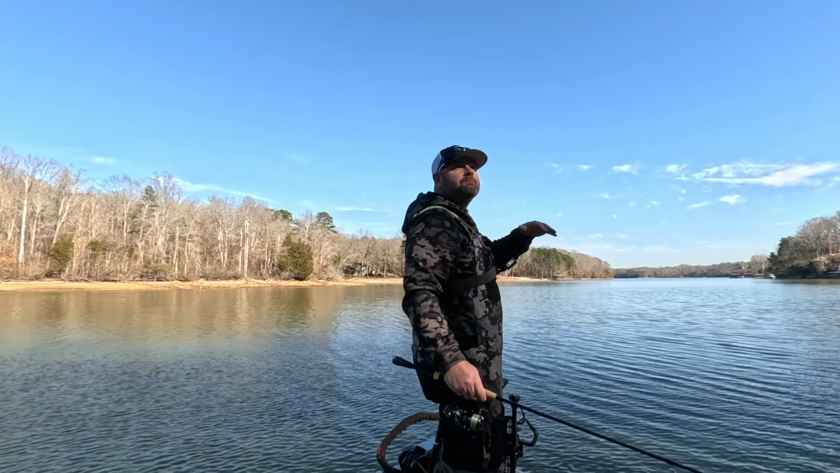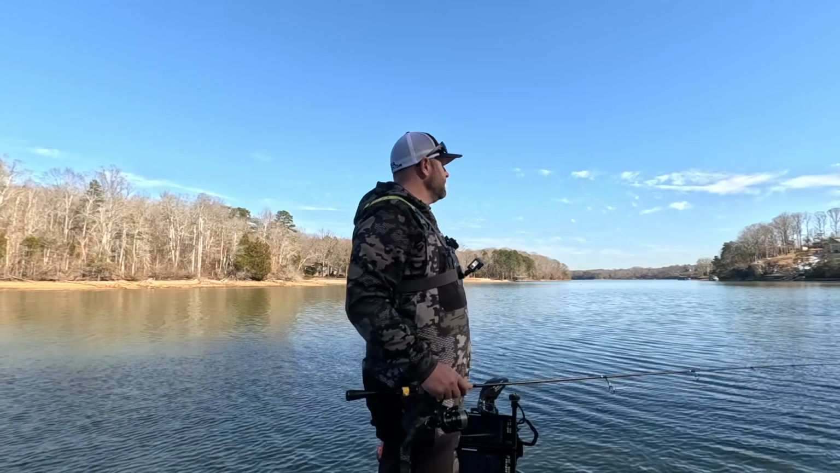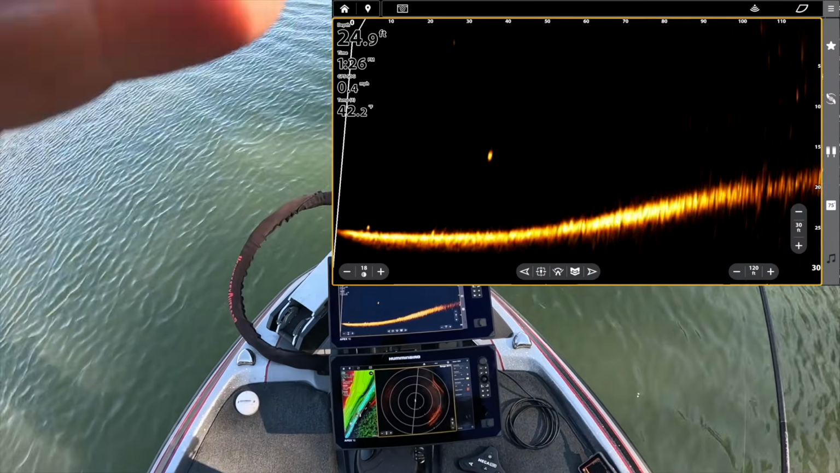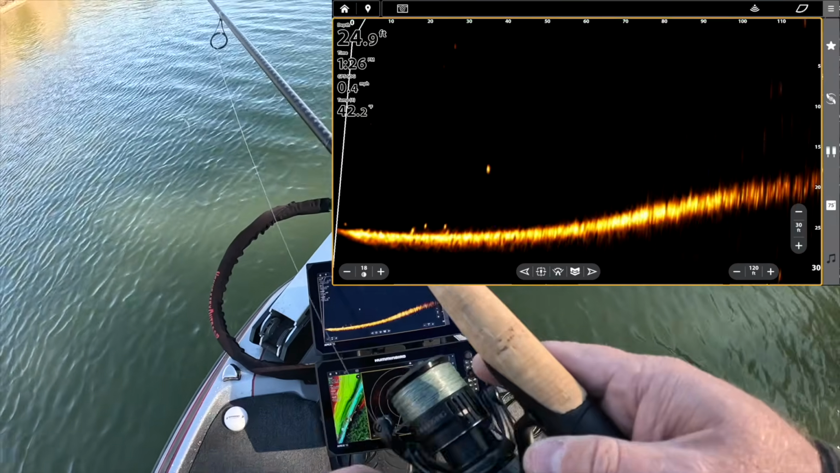I'm over here in the shade. It's a winter day. Got snow on the bank still, a little bit of snow left, but I'm in the shade so you guys can see these screens a little bit better. Got one right out there at 40.